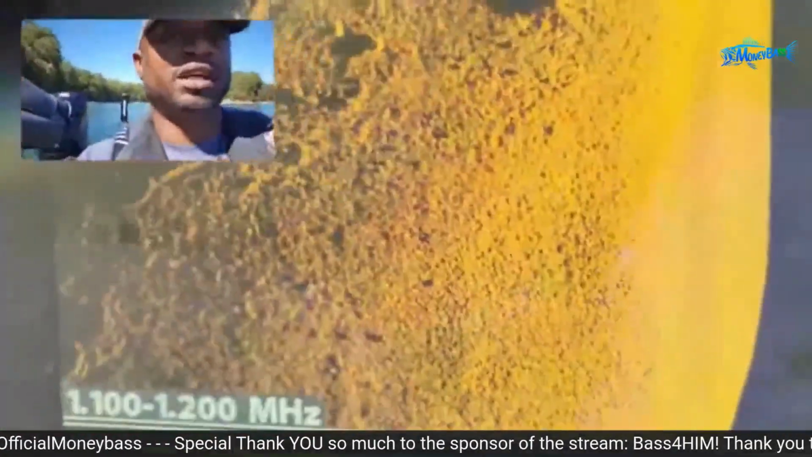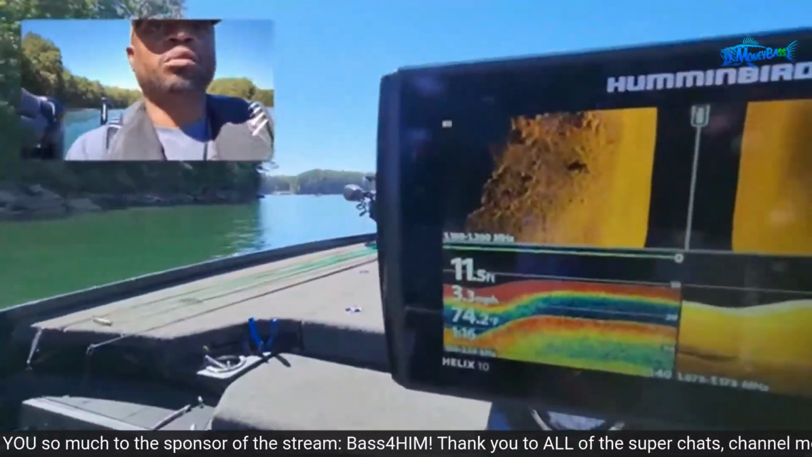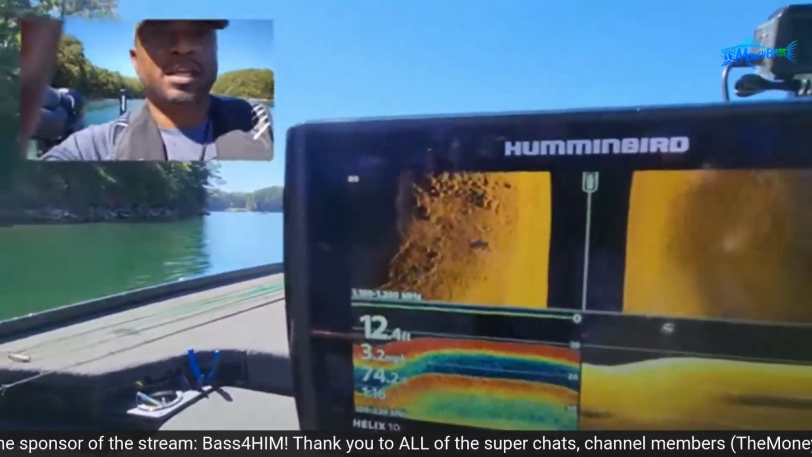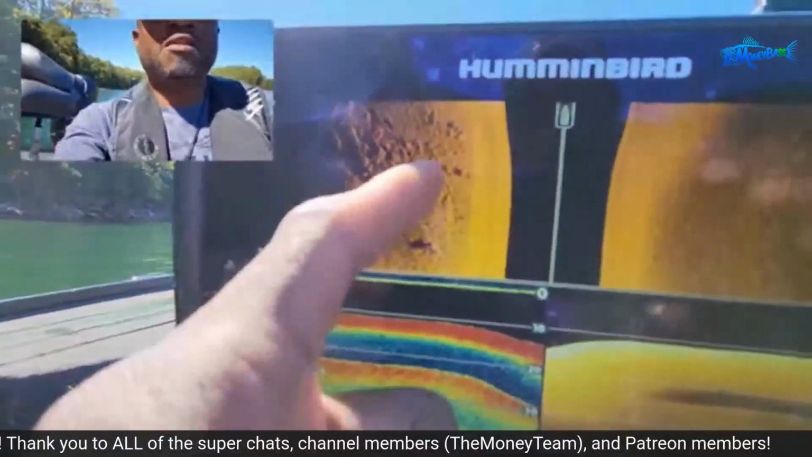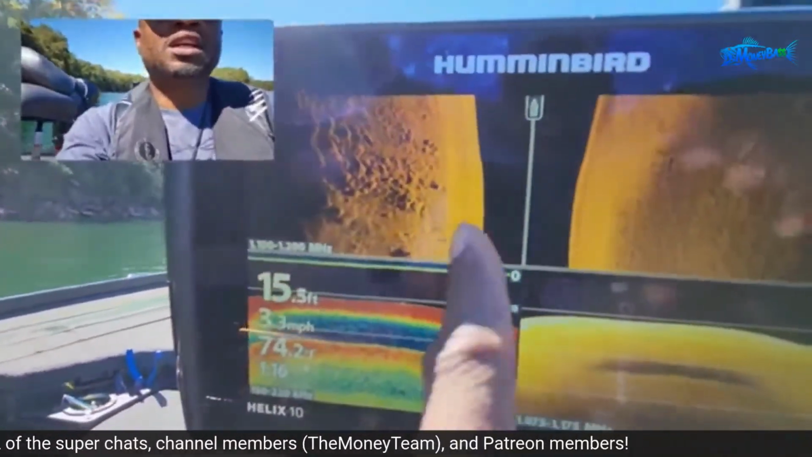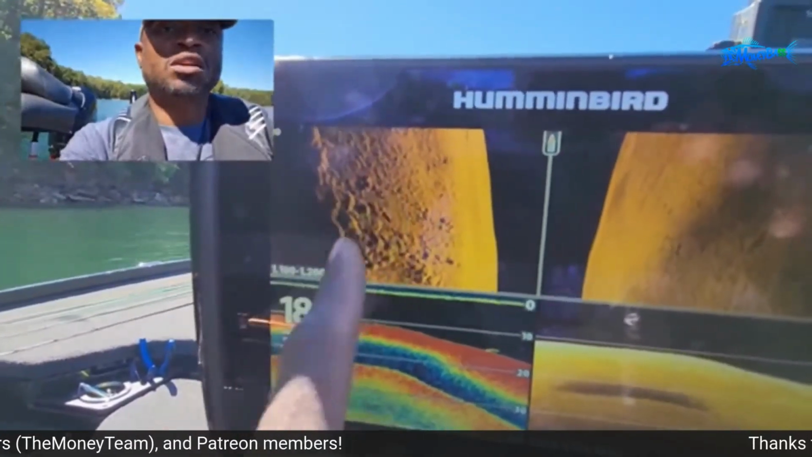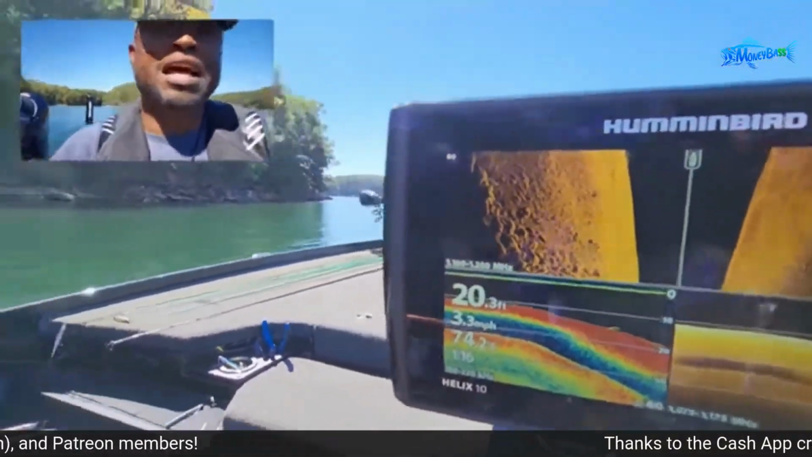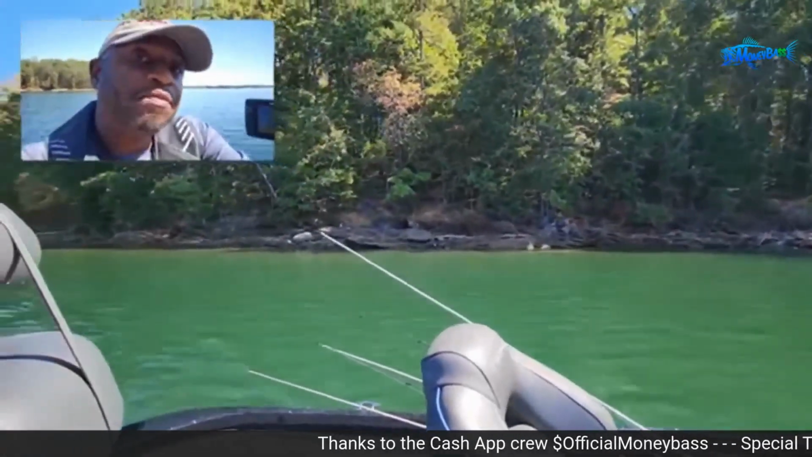Let me fix this for you guys. Come back out a little bit. So there we go. Take a look at that. You can see how far they come out. So whenever you mark this, you would just move the cursor out here and make waypoints all around in that area, so you can kind of outline it. And that's how it looks for what you can see.